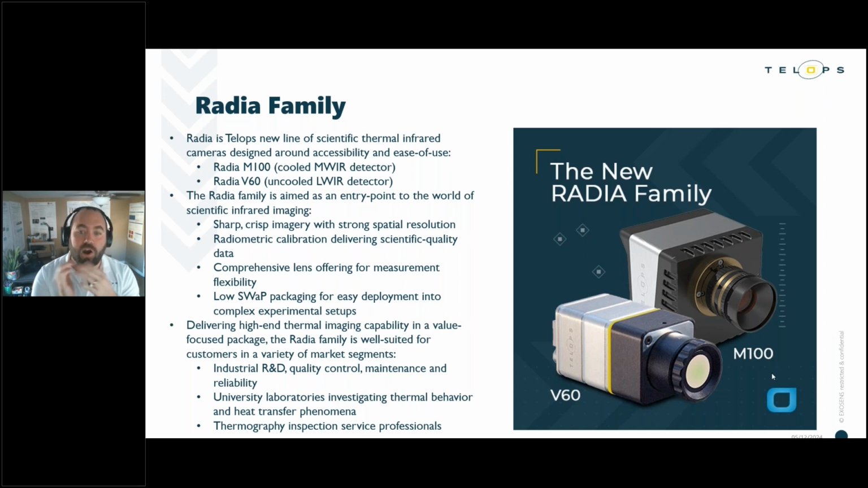We will offer a comprehensive array of lenses for both of these systems. It's going to allow the user the flexibility to make measurements of different size targets, different target distances. And then finally, the Radia cameras are very, very small, low SWaP, small packaging. That really is going to allow for integration and deployment into more complex, larger experimental apparatuses.